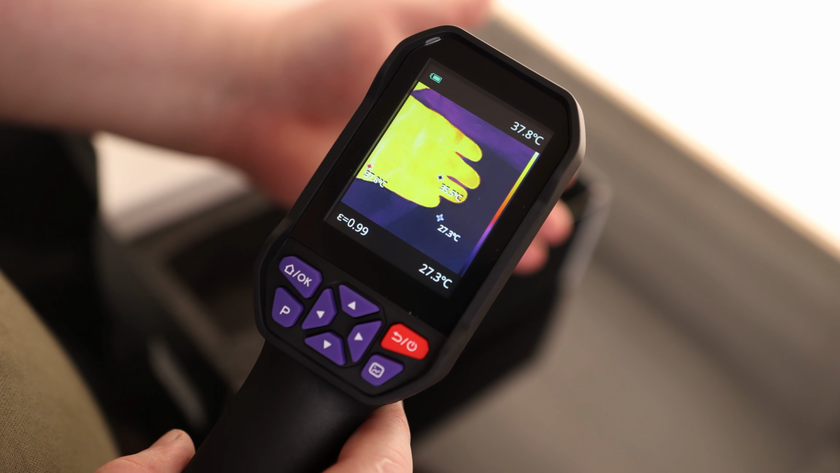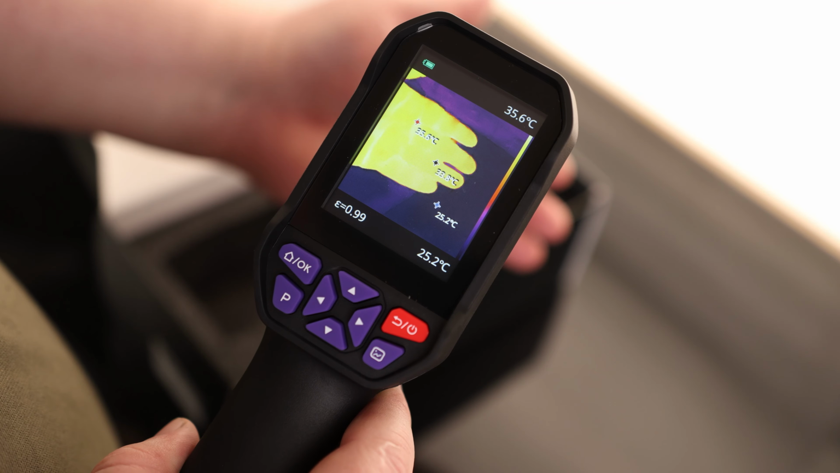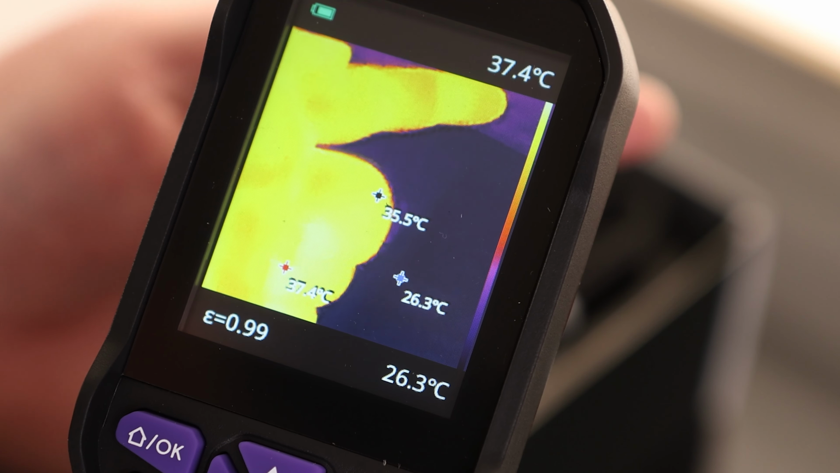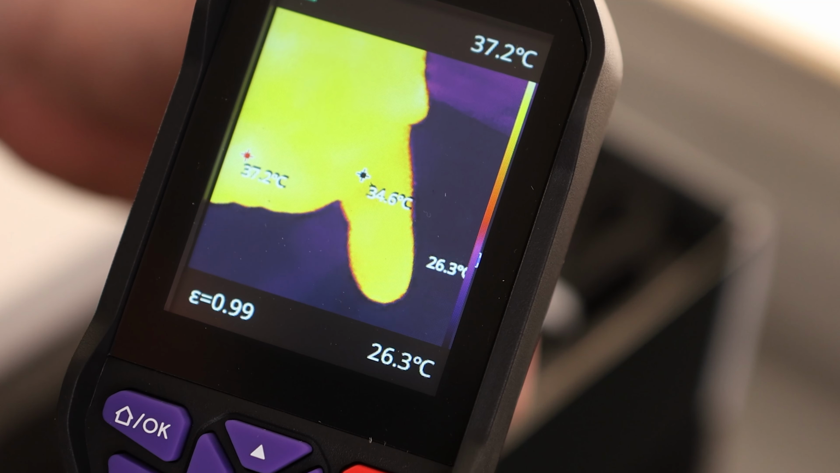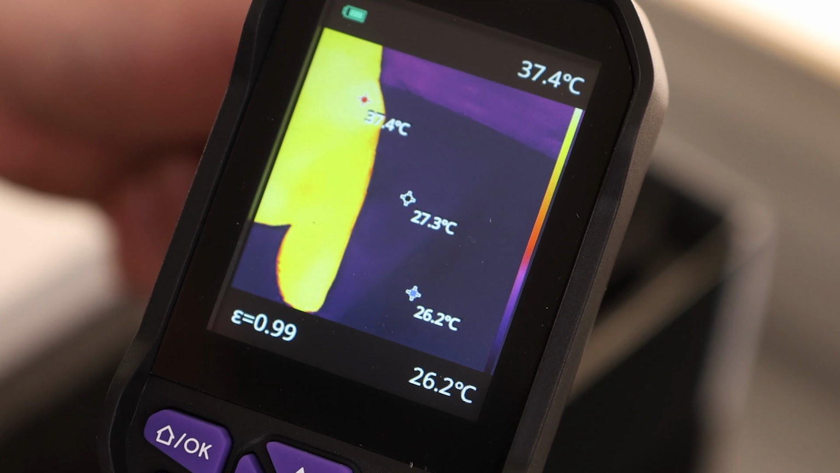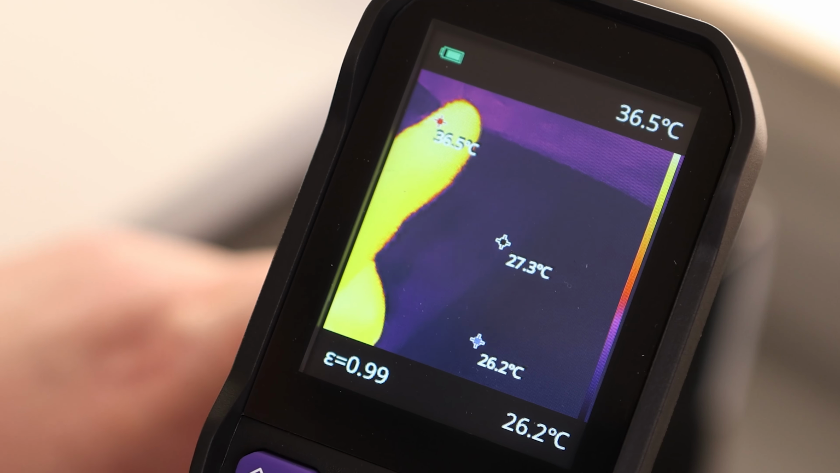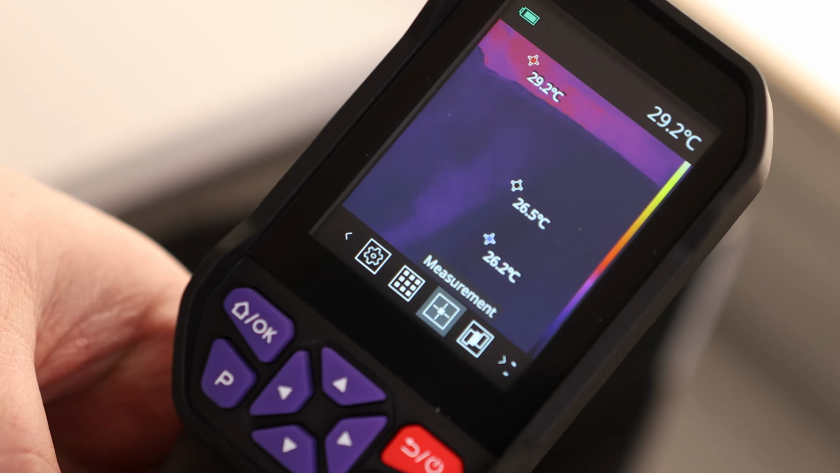Now you can see those little points moving around, so that is telling us the hottest point, the coldest point, and the center point. And then we can see in the center it says 36 degrees. And then we can see up in the corner right there that is telling us the hottest point, just in case we can't follow that and read it. And we got the coldest point right there. And it is also telling us the emissivity of 0.99. I also appreciate seeing right there, we've got our battery indicator to let us know how much charge we got left. So let's hit the home button.